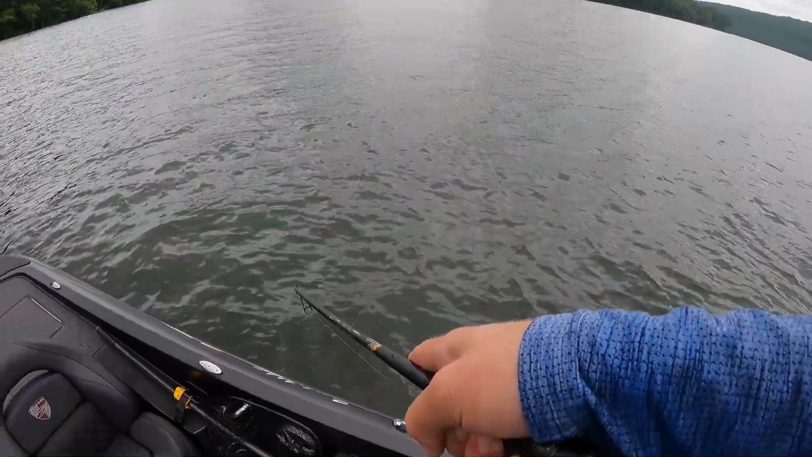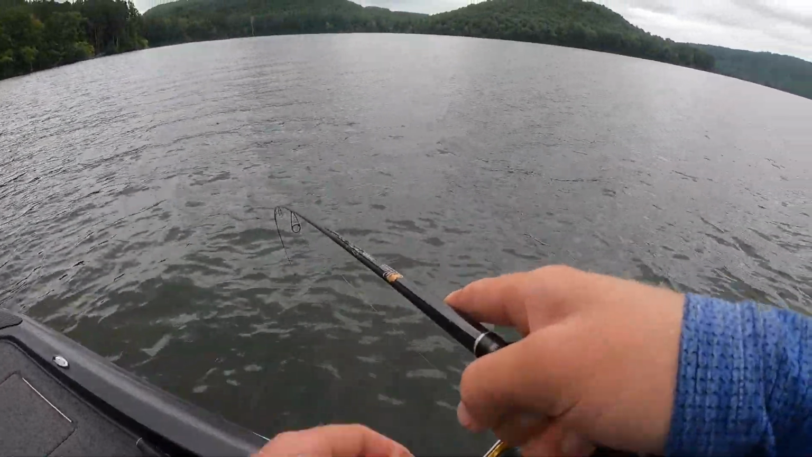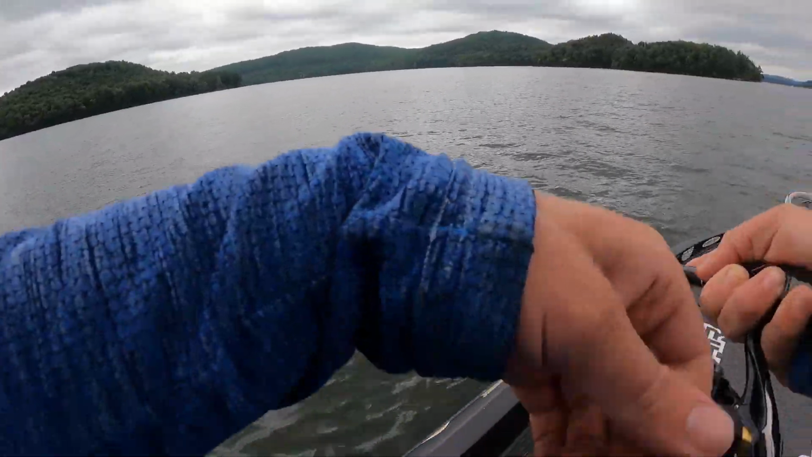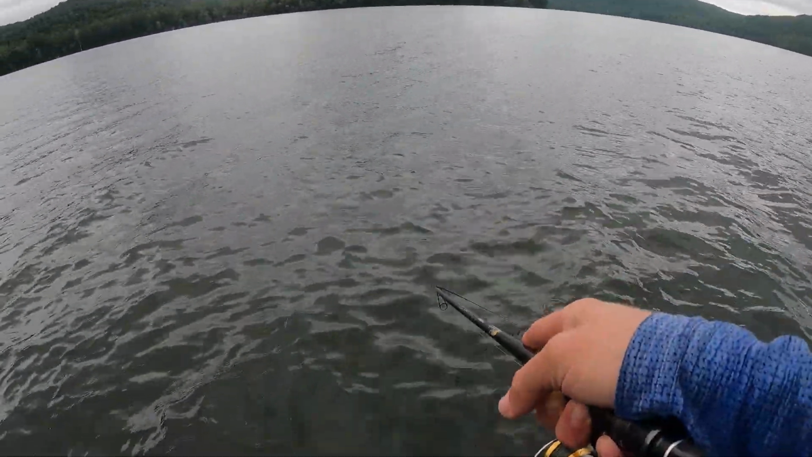Oh, that's a nice fish. That's much better than that other one. He choked that Ned rig. Let's see if we can't get this guy in the boat. Super cool, guys. That is why I use that side scan.